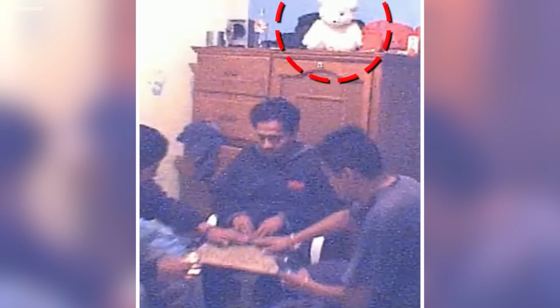Dolls in motion. The footage presents eerie occurrences involving dolls moving inexplicably in front of the camera. In the initial video, a collection of dolls is visible, among which one doll stands out by moving on its own. In another clip, a group of boys engrossed in their games remain unaware of a white bear resting on a nearby cupboard.